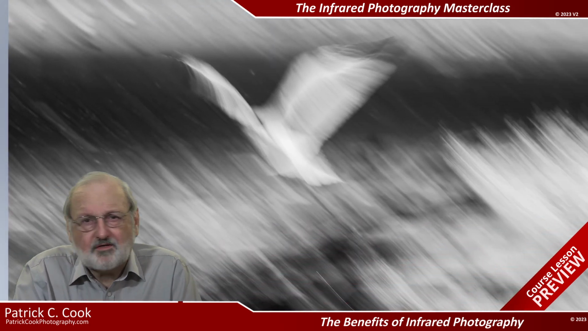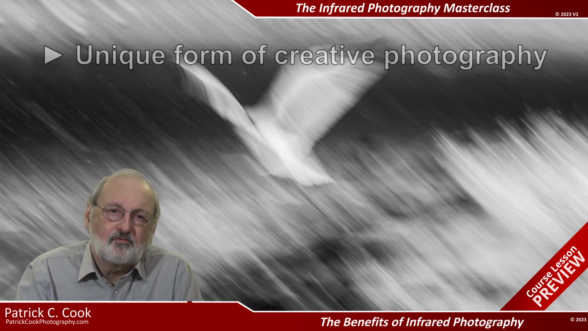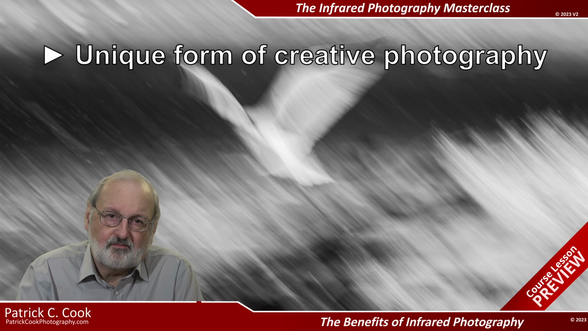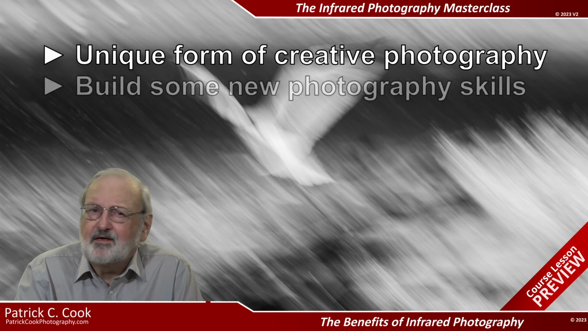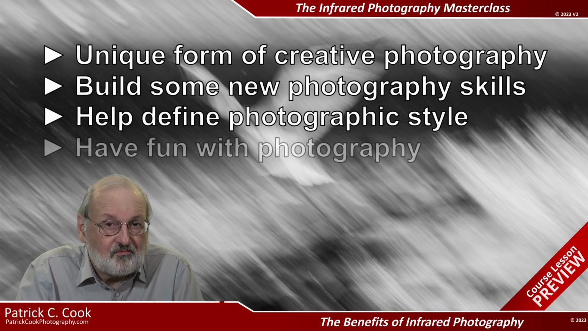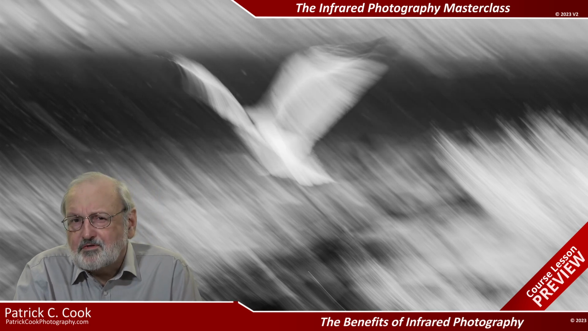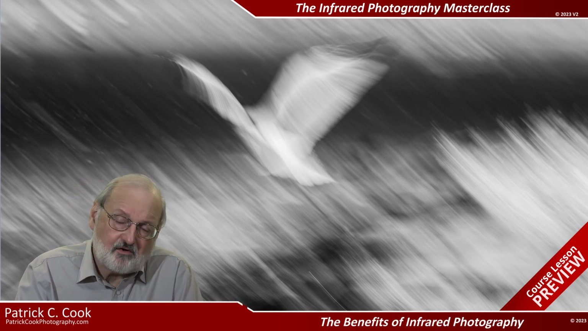Well, on the aesthetic level, infrared photography is a pathway to a unique form of creative photography. It's an opportunity to put some creative spark in our photography if it has become a bit too routine. It's a way to build new skills in photography. It helps us define photographic style. It's a way to have some fun with photography. Of course, different people will discover different benefits of infrared photography. But of course, benefits are enjoyed only by those who give infrared photography a good try.